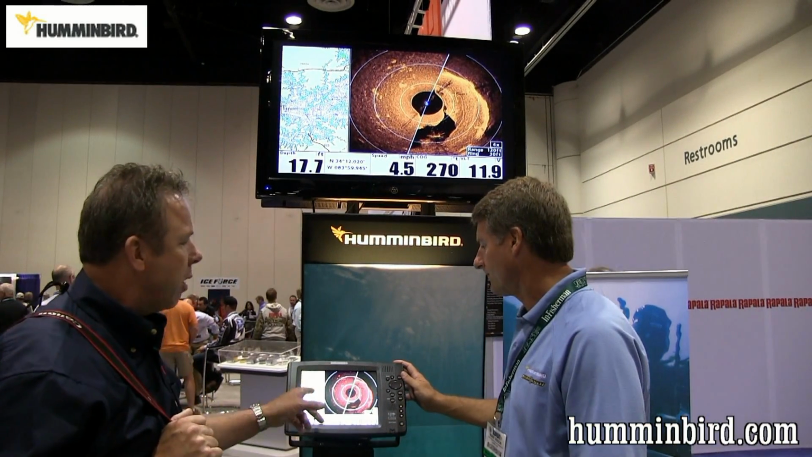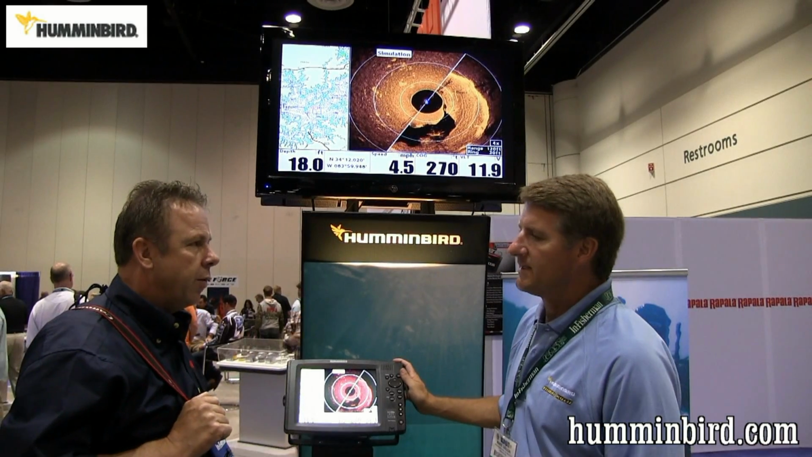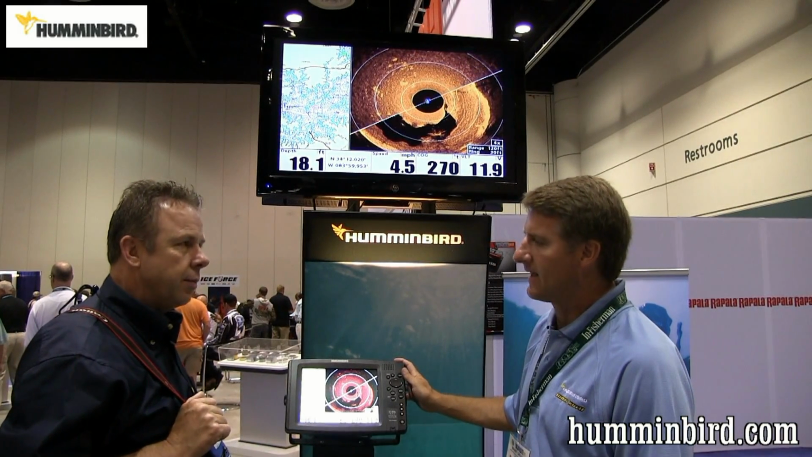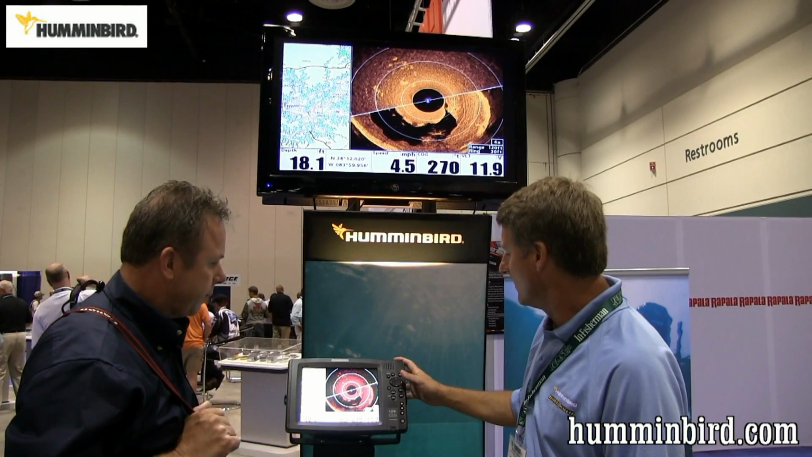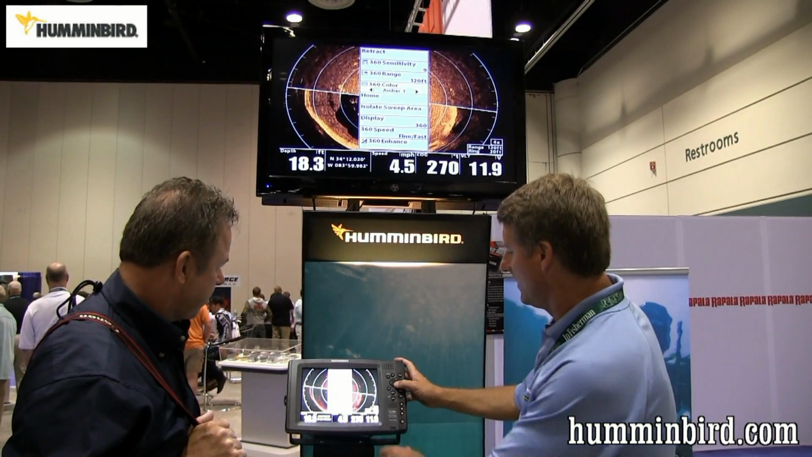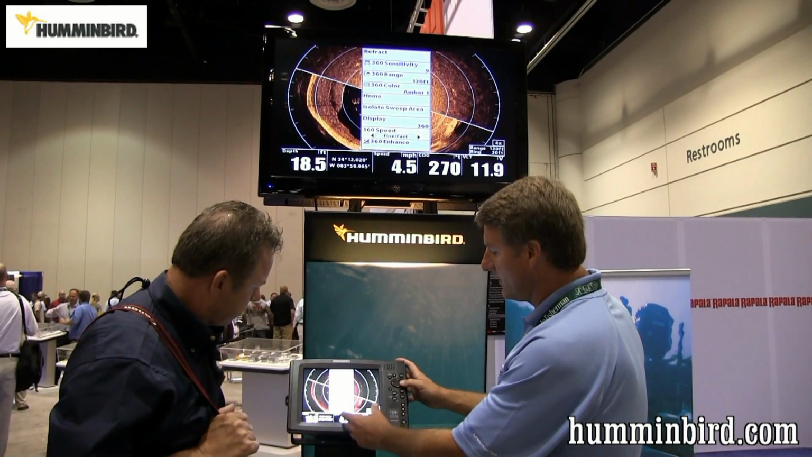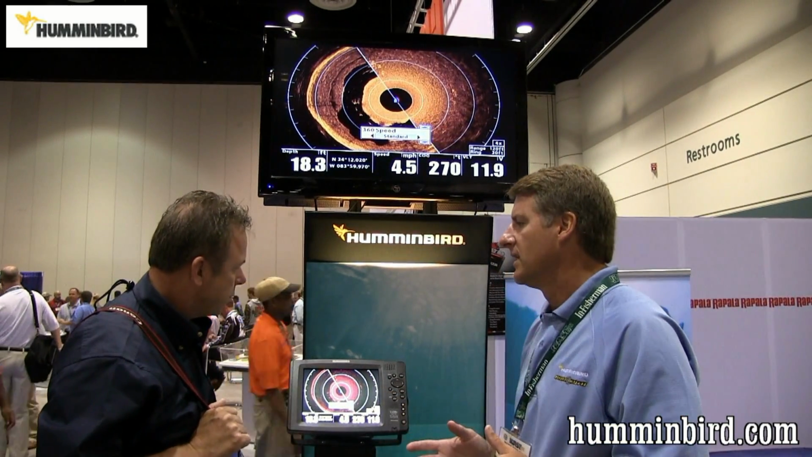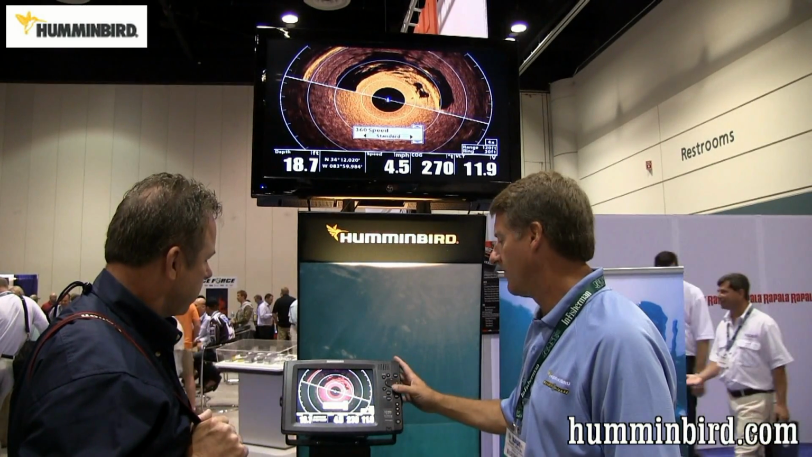Now, how fast can you drive with the unit deployed in the water? Up to 7 miles an hour. So you could use it for trolling speed? Exactly. And like I said, you can also adjust your speed here. You can come in on the menu system and change your speed to either increase or decrease the rate that it's spinning. You get better images when it's spinning slower, but obviously there's an advantage to speed. So the angler's going to decide if he wants the really good images or he wants the real fast speed. So 5 different settings he can choose from here.